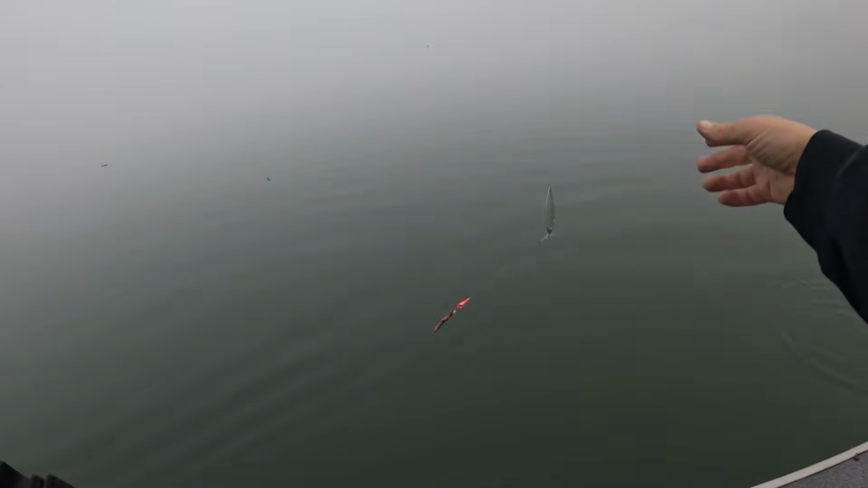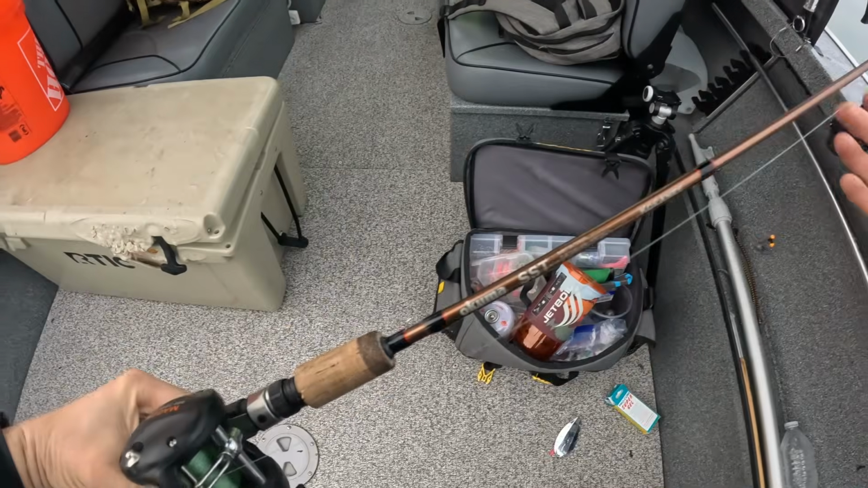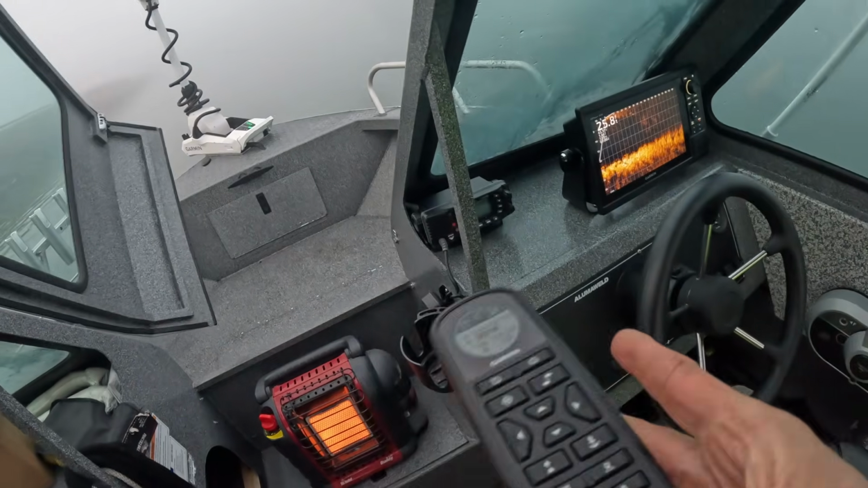We are using various types of gear today. Right here I have an arrow flasher and a hoochie, and we have some wedding rings out on beer cans, as well as some spinners and different Rapalas and whatnot.